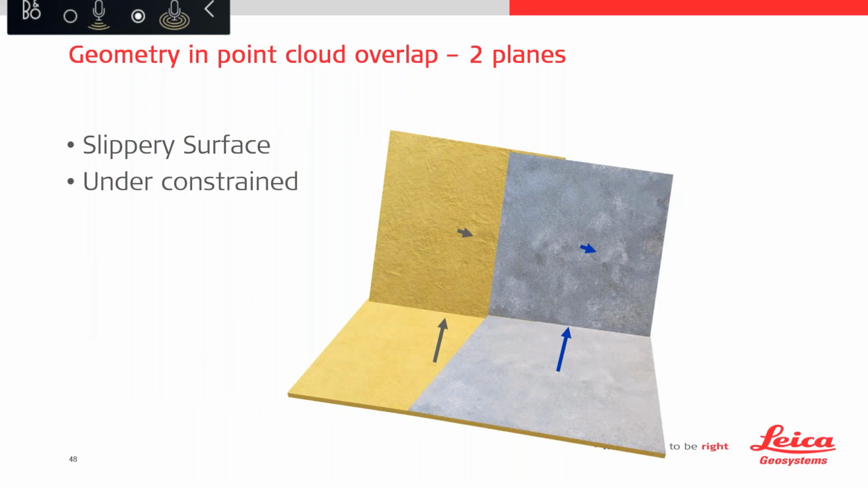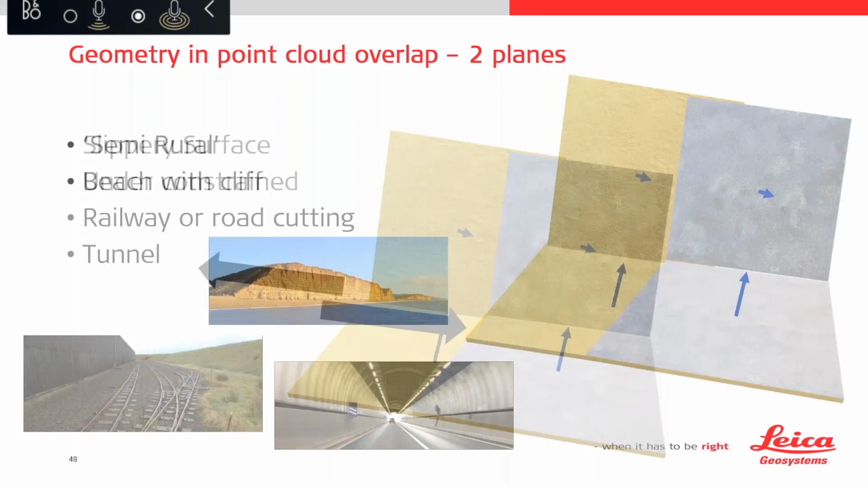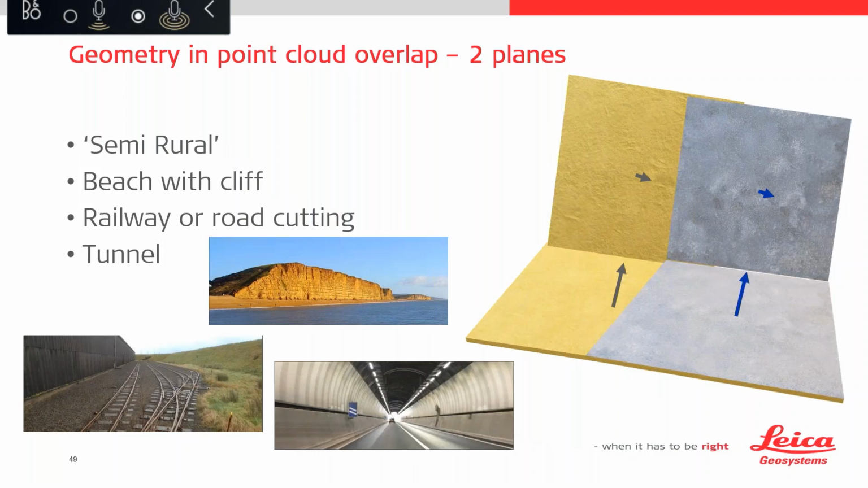Again, it's under constrained. It's better constrained, but it's still under constrained. And we have that horizontal slide within it. Now, these sorts of situations would be akin to a cliff and a beach, or a railway cutting, for example, or even a tunnel. There are obviously more sides in the tunnel, but that same central slip is still there for that one.